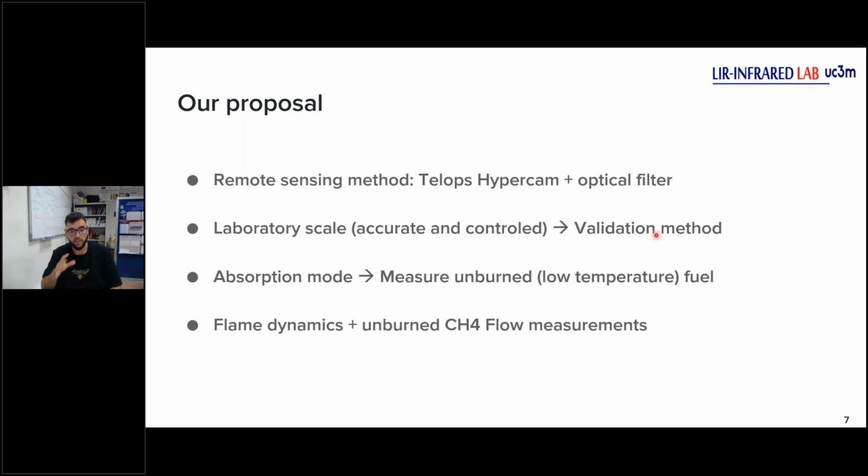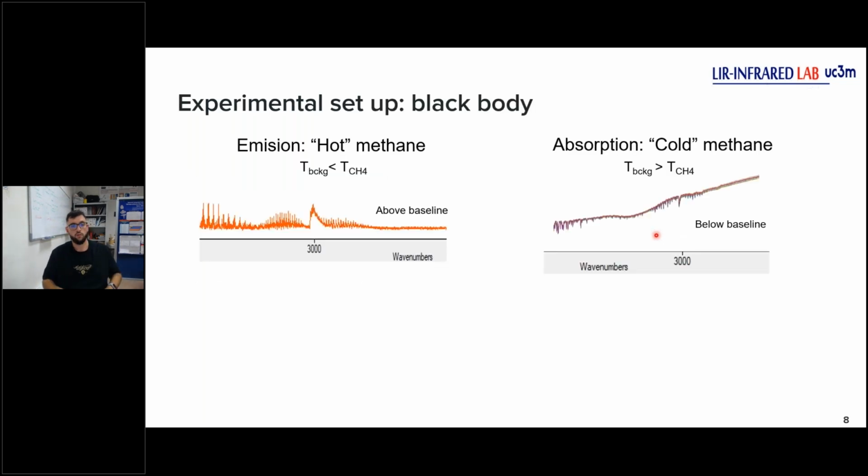Okay, then with remote sensing, we can measure the flame dynamics and the dynamics of the unburned fuel. Okay, and with this we can combine all of the results to measure the flow of the unburned emissions. Okay, so now I will explain all our innovations relative to the last studies to reach this proposal.